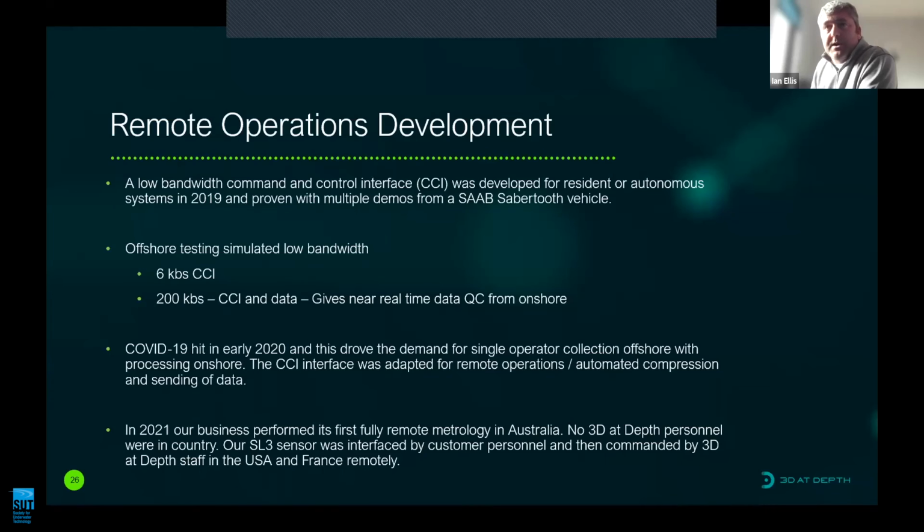We're working on the compression and transmission of data. In 2021, 3D at Depth performed its first fully remote metrology in Australia. None of our personnel were in the country. The equipment was sent by air freight to our customer, and their personnel coordinated the interfacing, while onshore from the USA and France, we operated the system remotely.